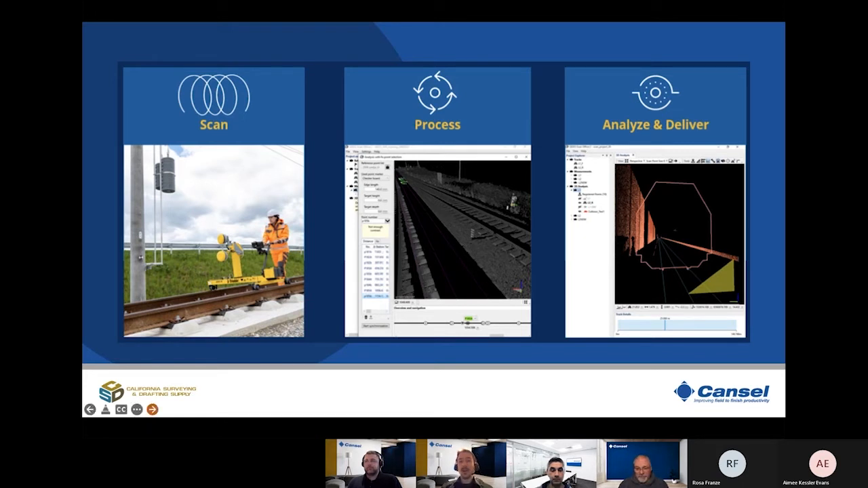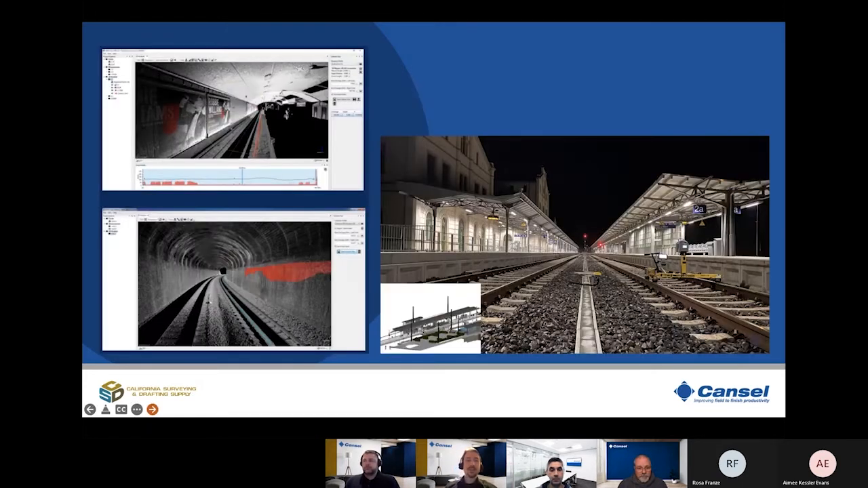modeling. Maybe you can switch to the last slide. As you can see, those images represent the office software where you can do clearance analysis and so on, or some scan to BIM workflow.